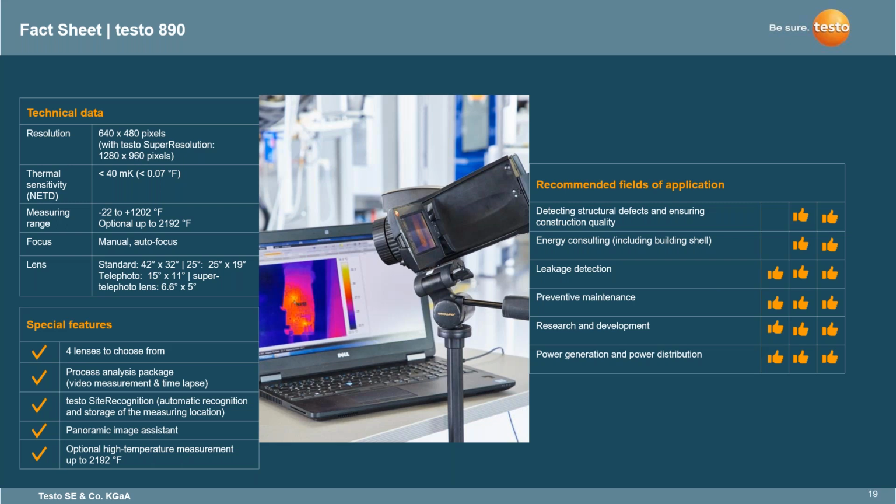You're able to do some of those higher end applications where, again, you have smelting, you've got high temperatures that exceed the range. So this can also be done with this imager. Again, the manual focus and also autofocus comes. You can get multiple lenses because there's multiple configurations. So if you're interested in purchasing this camera for, again, research development, preventative maintenance, power generation, power distribution, you're able to, with this camera, be able to do a lot of things with what you need.